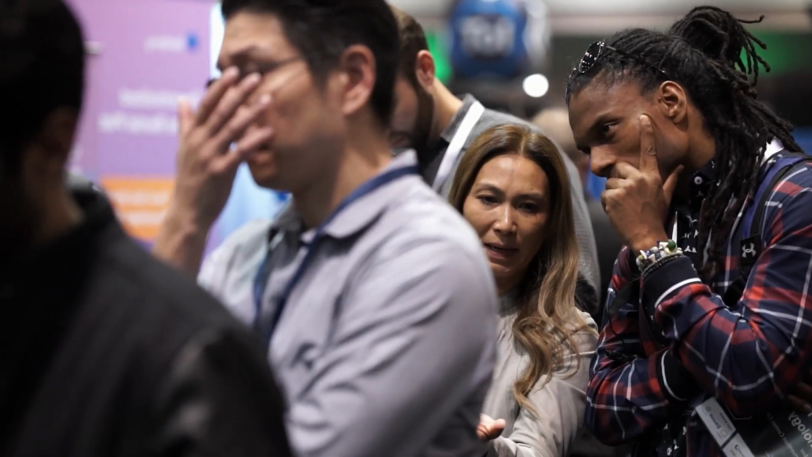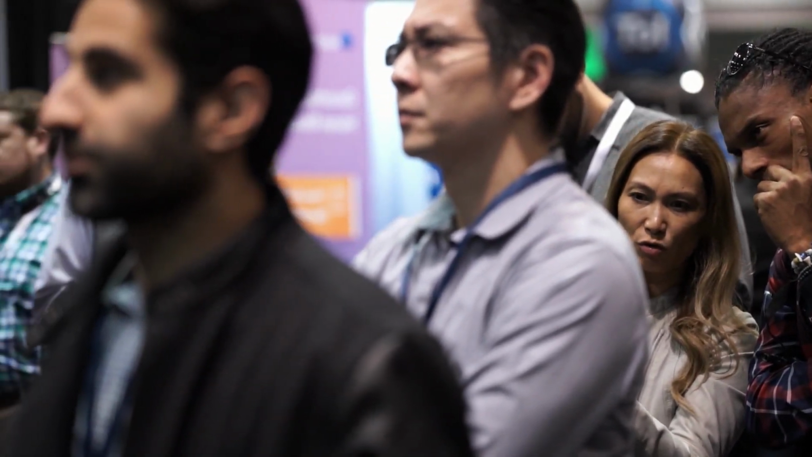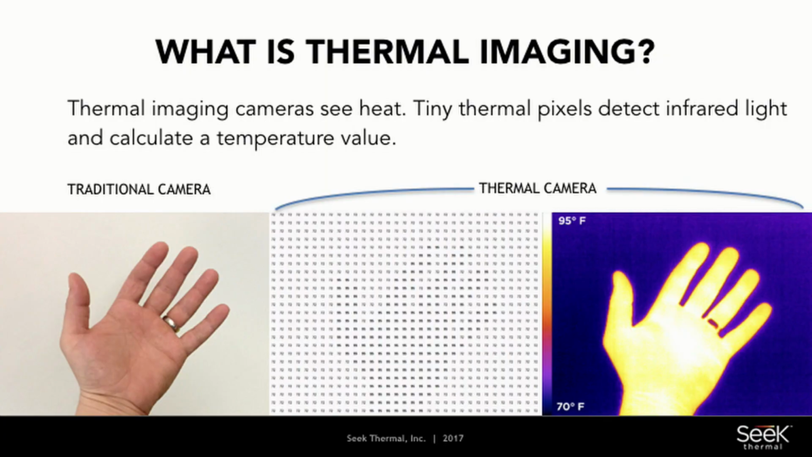But over the last, let's call it 30 years, thermal imaging has come from $300,000 to $50,000 to $10,000. Now you could find thermal imaging for less than maybe $500, down to $200. And we're really leading the push on that. So what is thermal imaging? Well, as you can see on the left, it's a photograph of someone's hand.